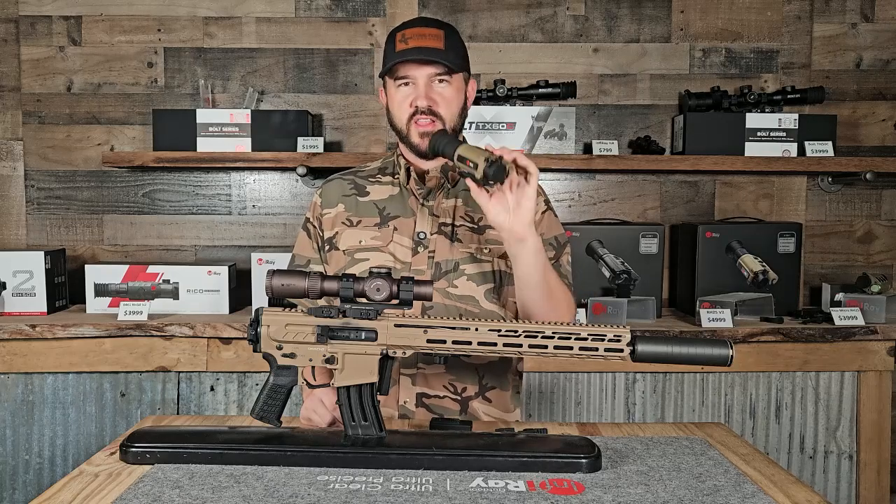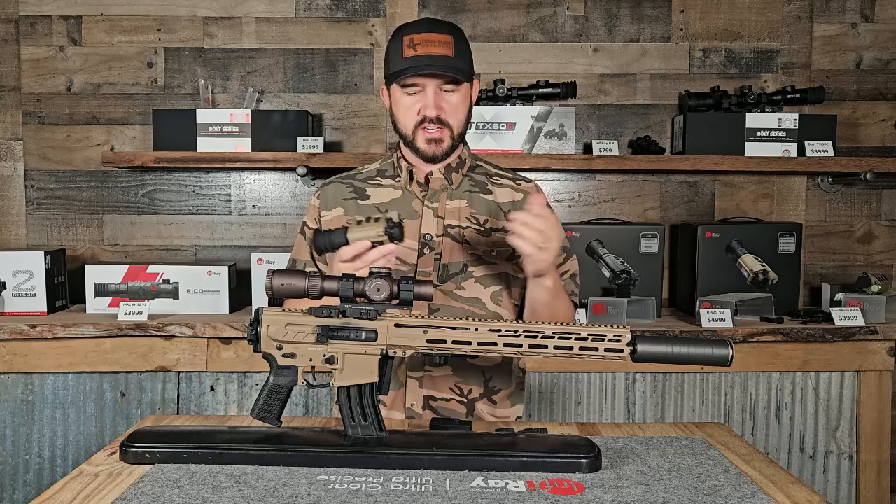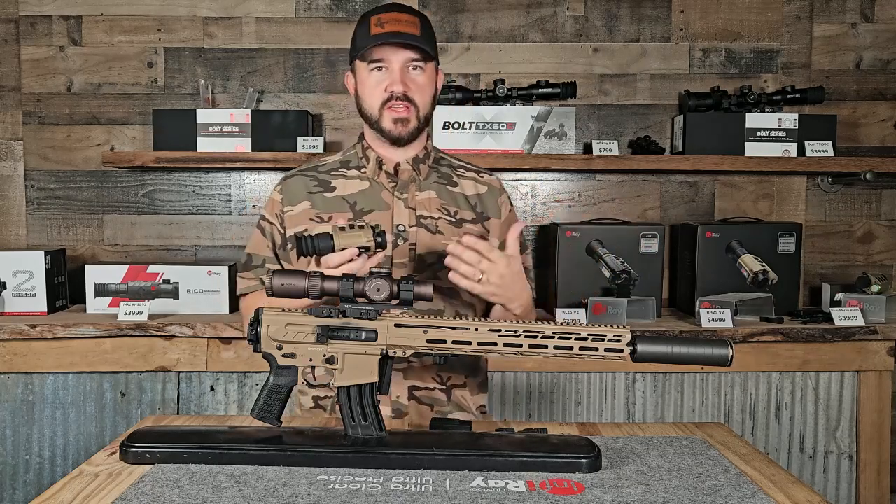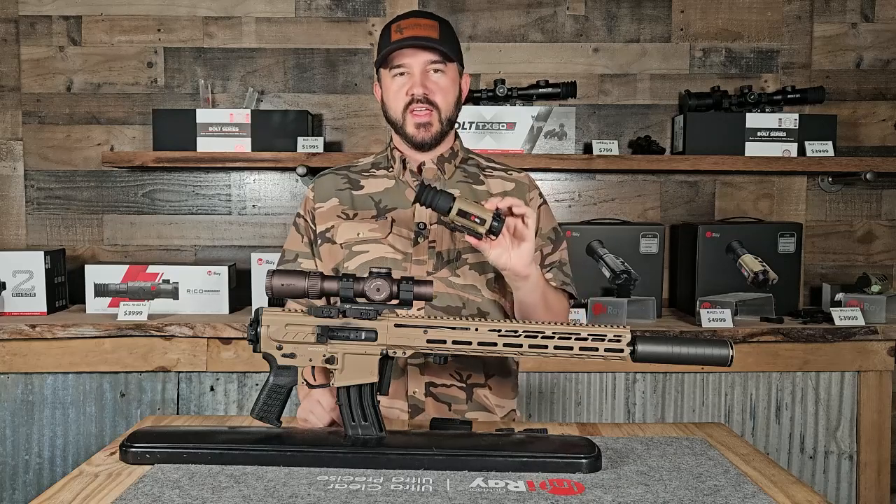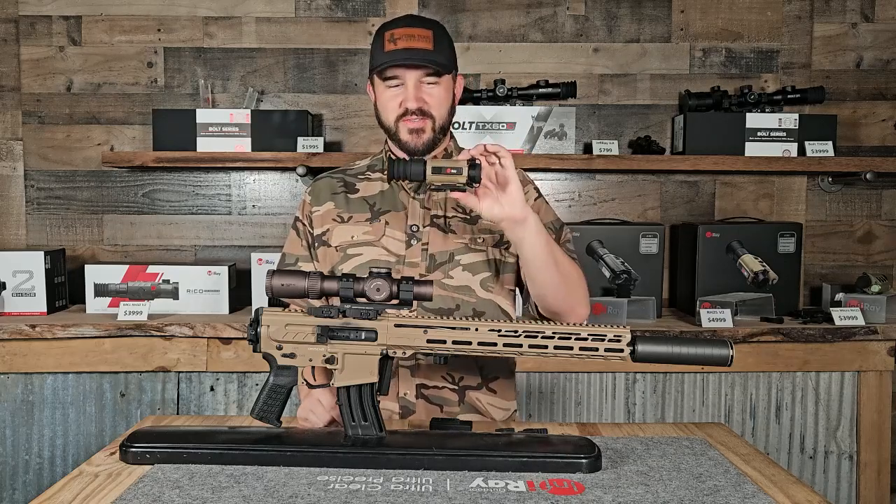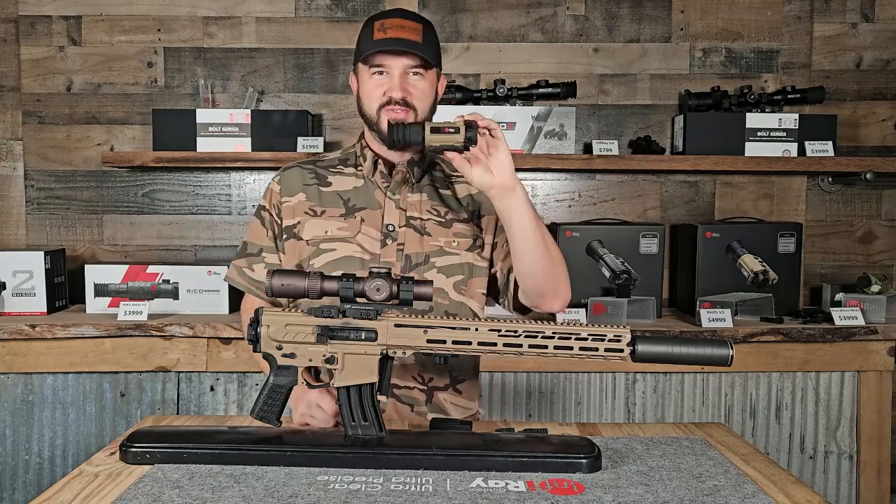I can say there's a lot of impressive things about this unit, and there's a ton of things to go over. As you can see, you've got my weapon system set up here because there are a lot of options with this multi-role unit thermal. As everybody knows, the RH25 was one of my favorite thermals. This one is no different. This is my new favorite thermal out there.